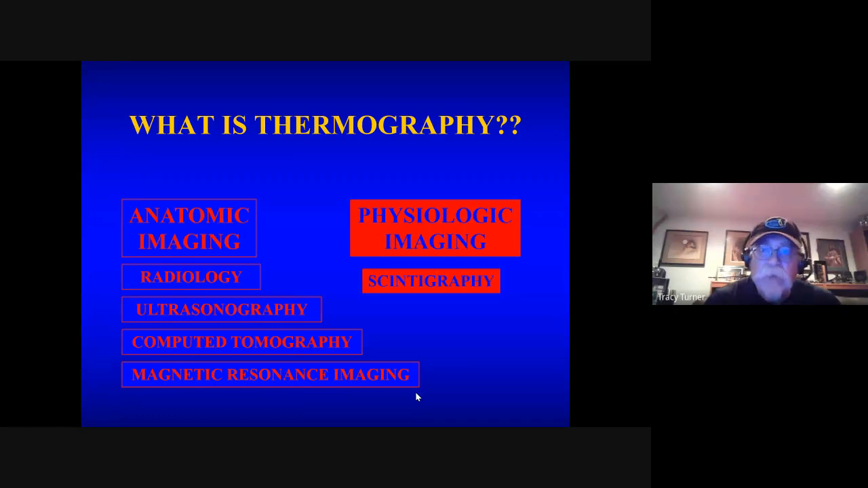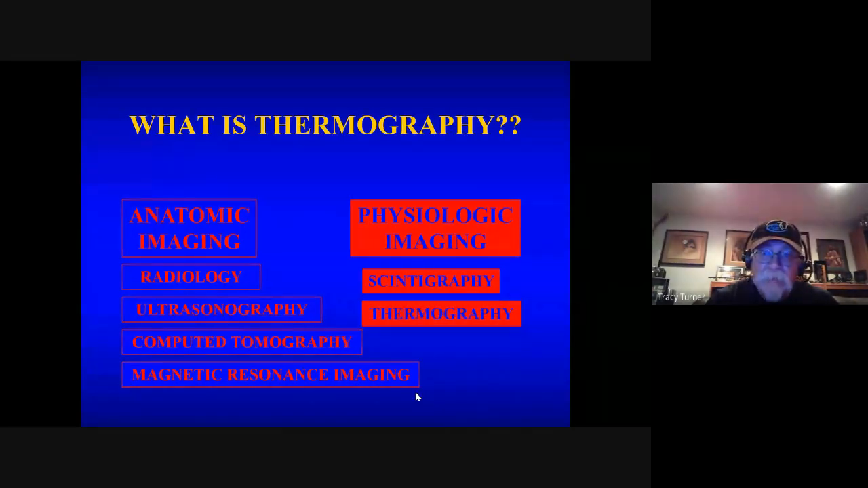What do we commonly use? Scintigraphy is physiologic imaging. And what scintigraphy measures, at least what we use in veterinary medicine, is most commonly the bone scan. And what it's measuring is osteoclastic activity in the bone, a very simple measurement. Now, included with that as physiologic imaging is thermography. And what is thermography measuring? It's measuring the body's heat and how that's produced and how it's distributed.